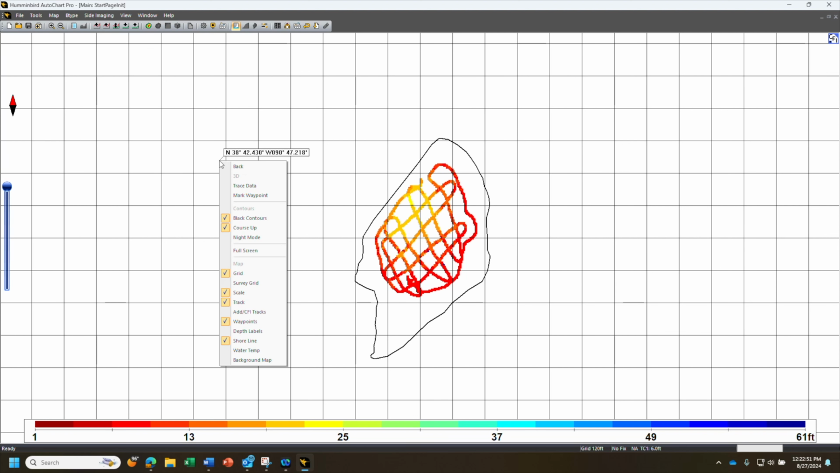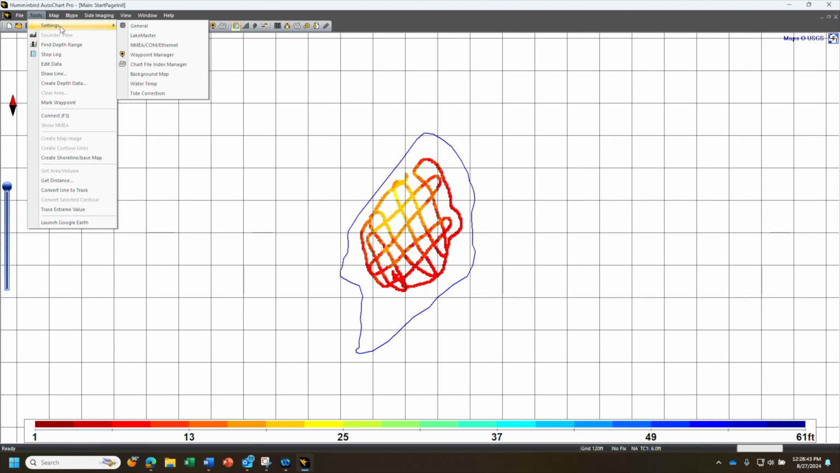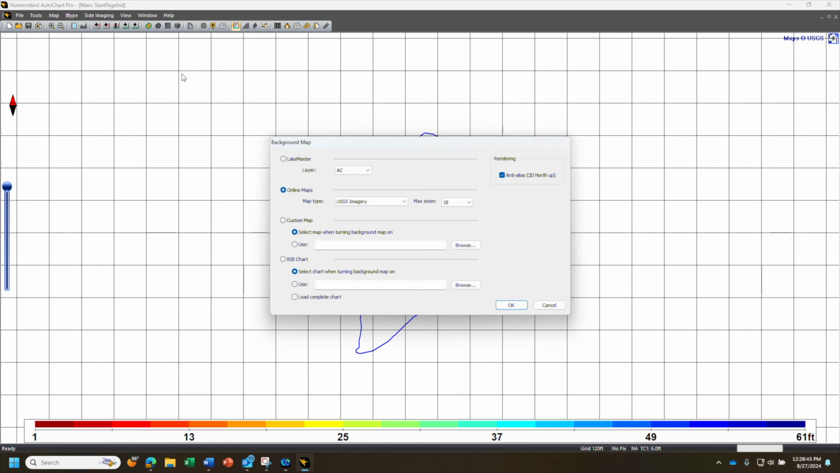First, what I like to do is right-click and turn on the background map. So that's down at the bottom here. Turn on the background map, and you need to go into Tools, Settings, Background Map, and I like to use USGS imagery with a zoom of 18, but it does take a long time to load, so just for now I will use the OpenStreetMap.